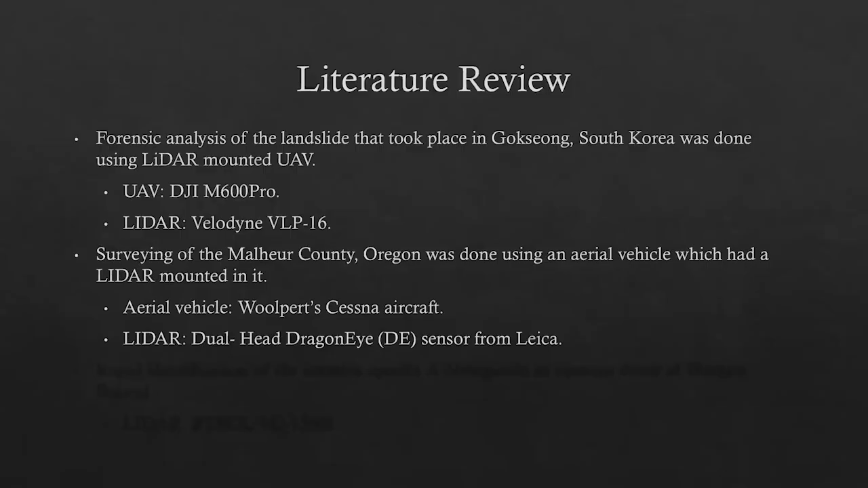So when compared to L1, L1 gives only up to 480,000 points per second, but this LiDAR gives you up to 1 million points per second, which means that you're collecting more data. So hence the surveying of that county was possible.